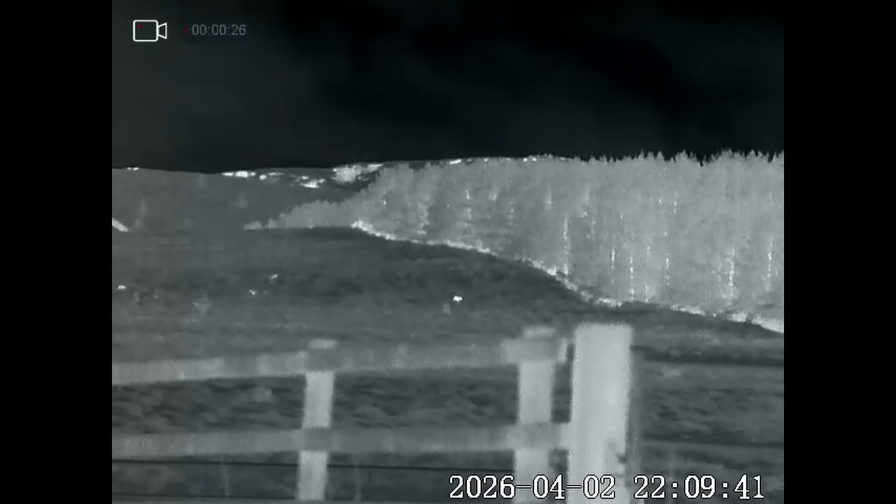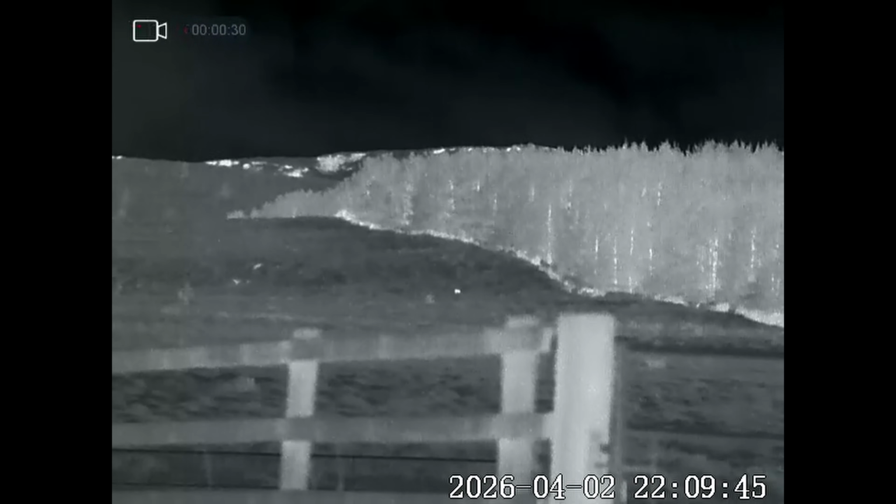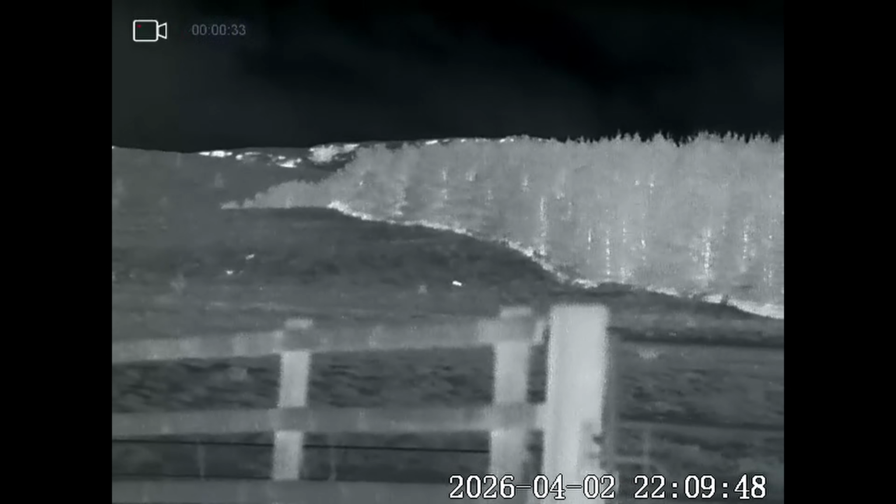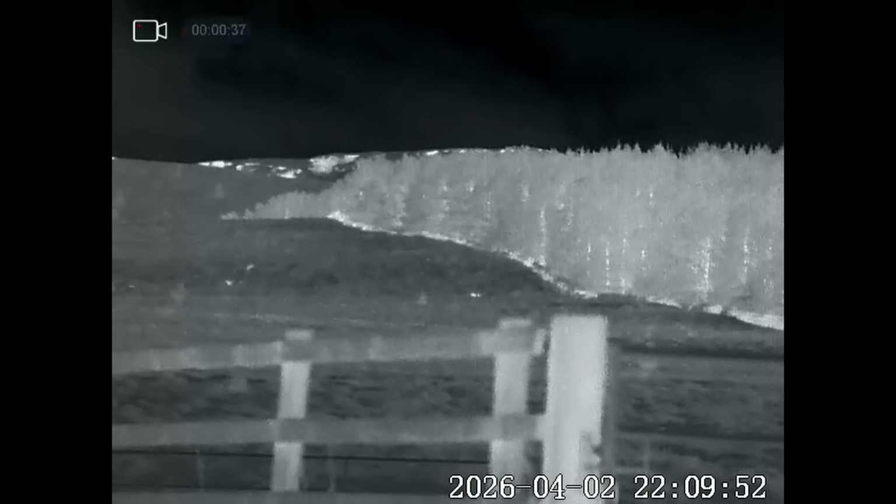This is actually two sheep that are lying down on the track just below where I shot the fox. And as you can see, it would be quite easy to mistake one when it's side on for a fox. And here we have a roe deer. Looks like it's heading towards the woods. Once you use thermal for quite a while, you'll get to know the movement of the animals, not just the visual image. And there's no mistake in this one.